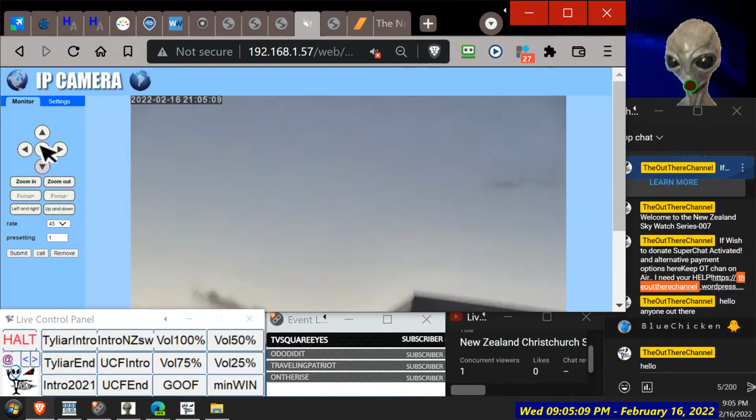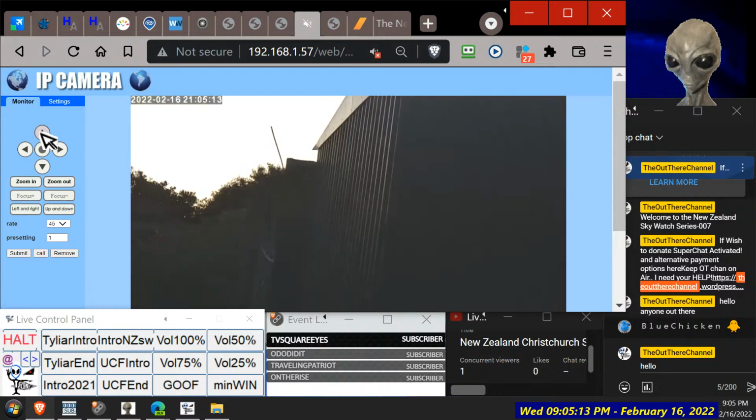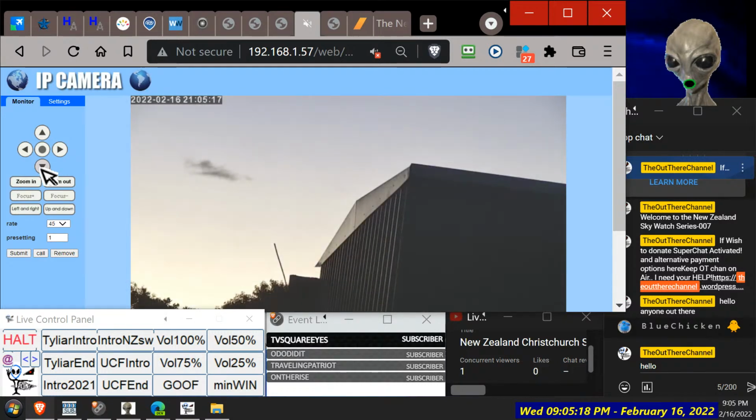So I've got it rearranged slightly different again. It's on a slight angle for some reason. Still might be in a dip in the grass maybe. So yeah, the cloud's not doing much there, is it?